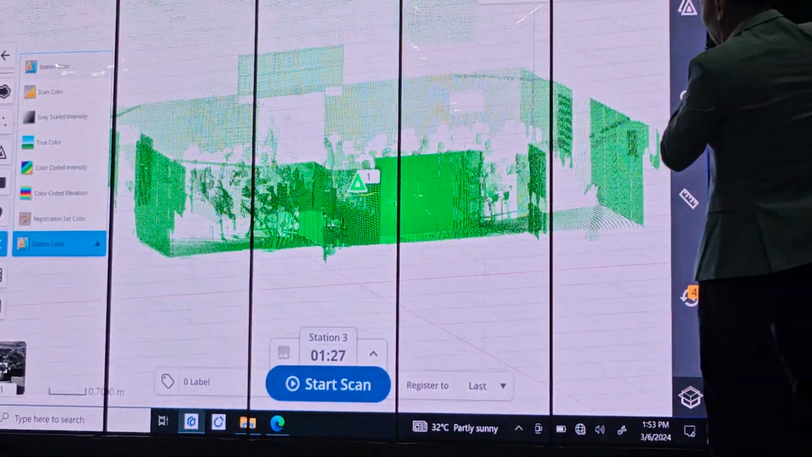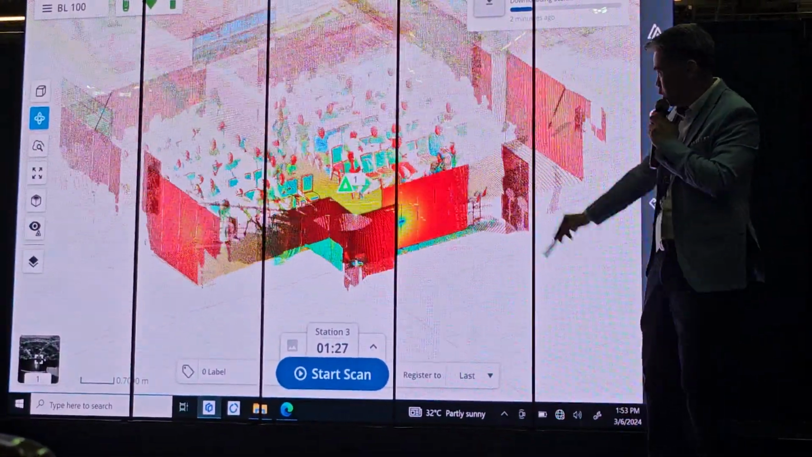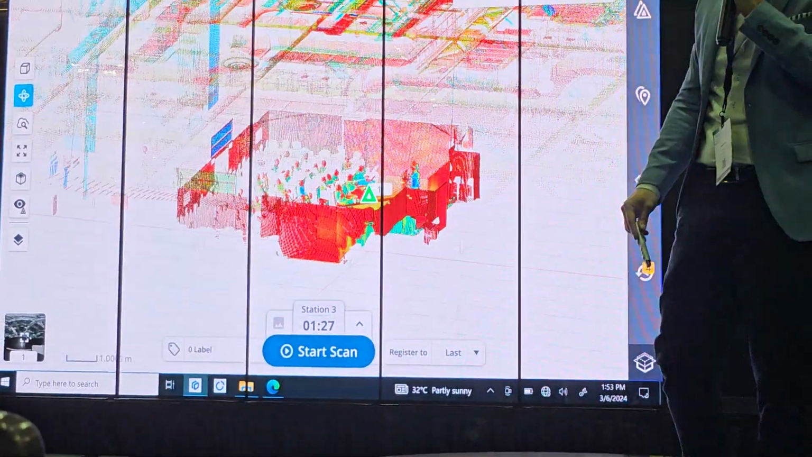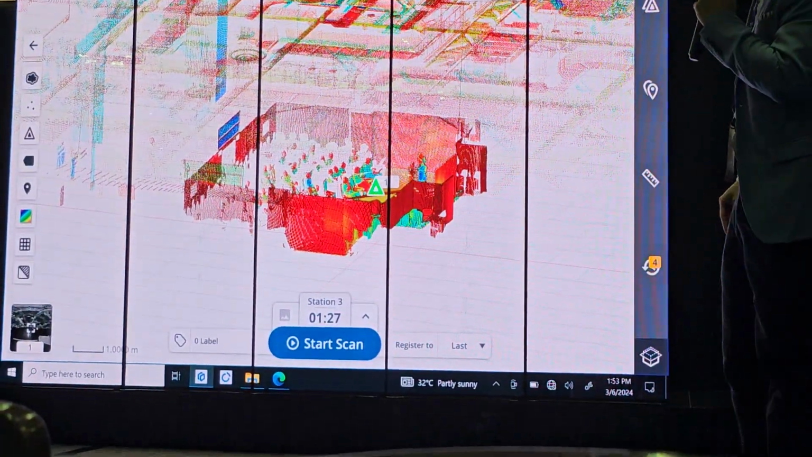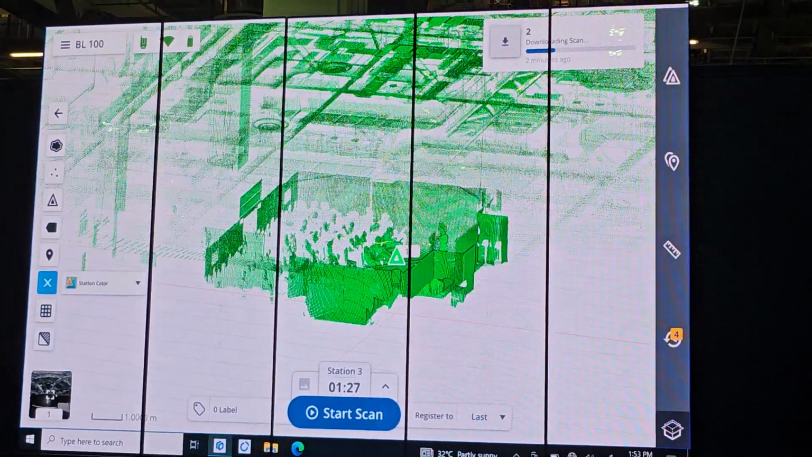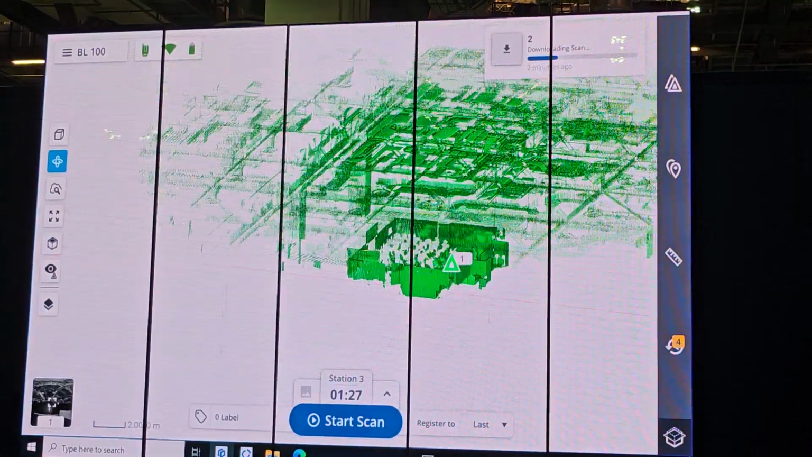So give me 2 minutes, I will show you the so-called magic, I call it, right? Auto registration. So when I talk about auto registration in Trimble, it is 100% registered.